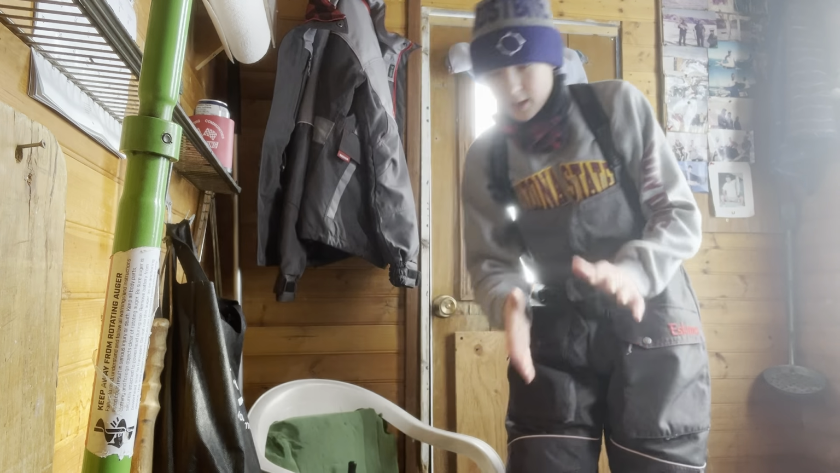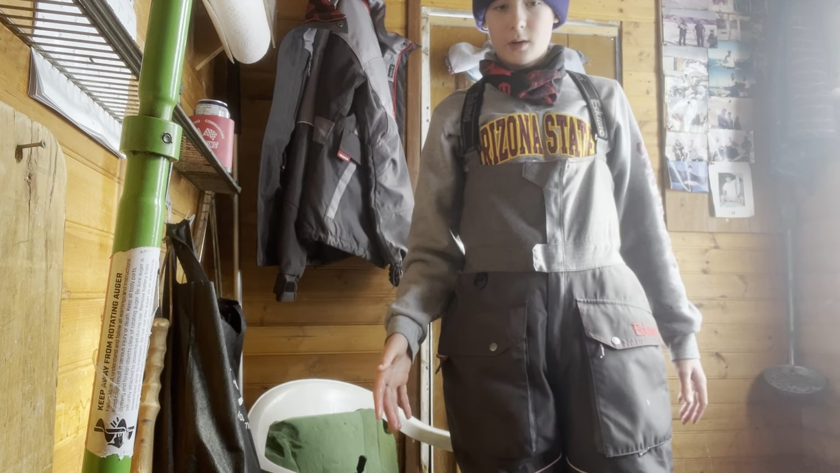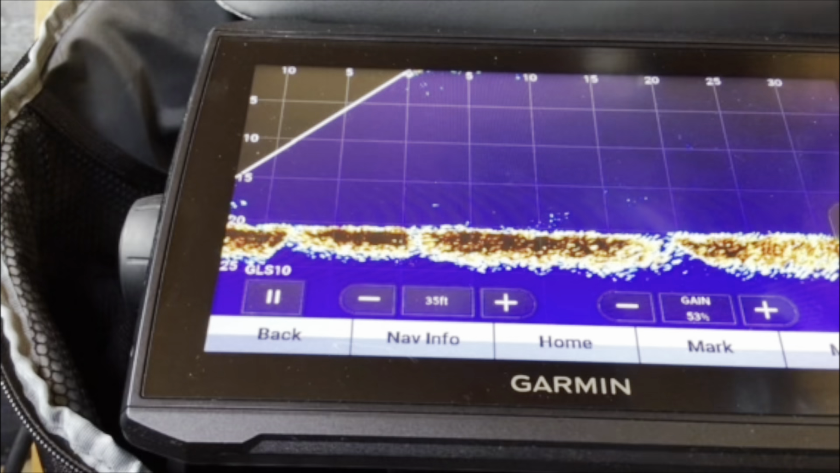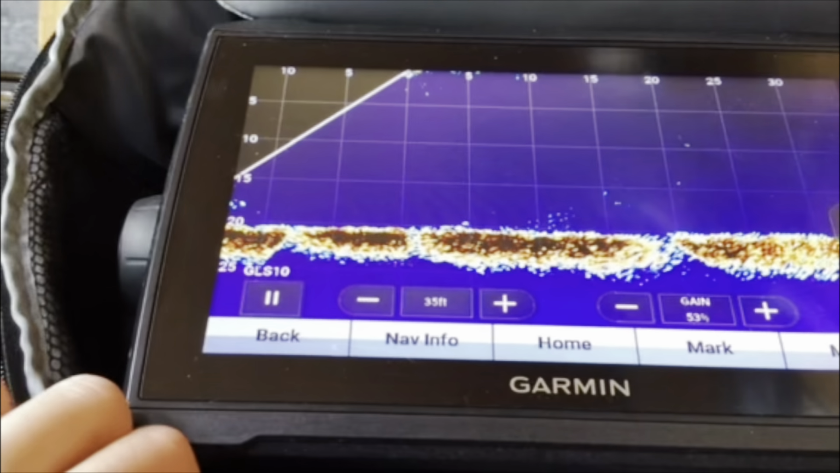I guess I'll have to retie that, but there we go. Paper towel. It's not a bad fish. Now I can go through the settings on this a little bit. Right now I'm in forward mode.